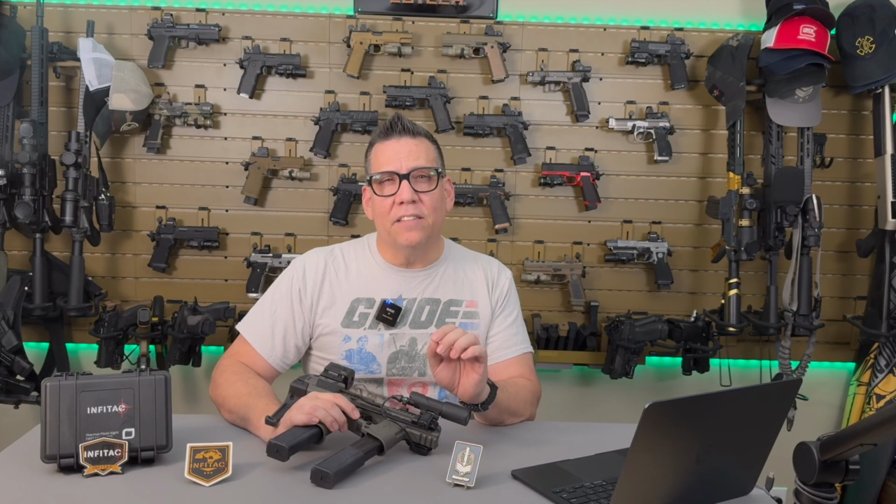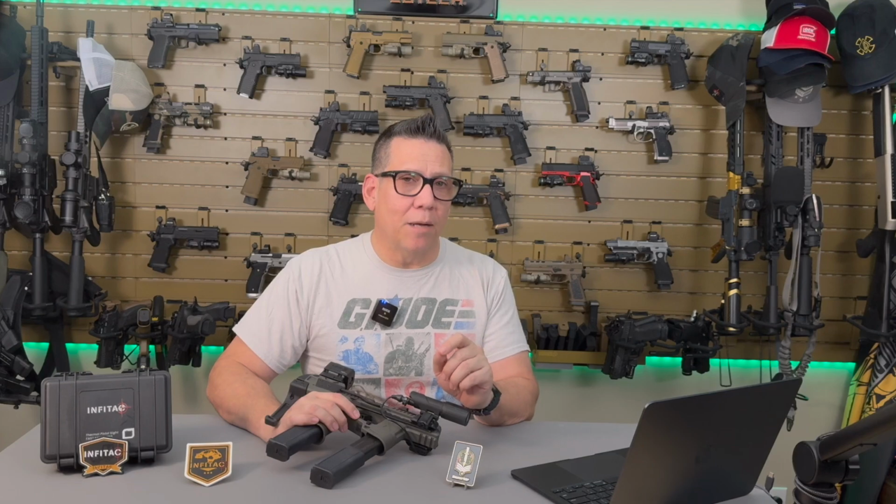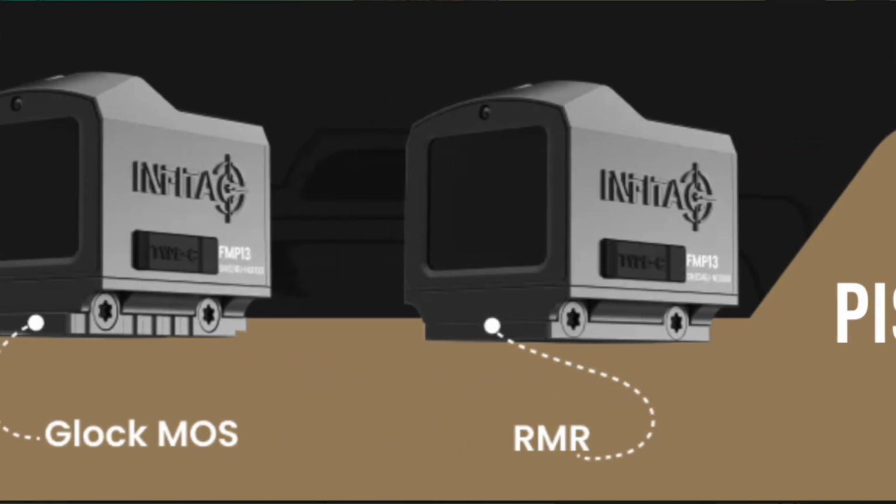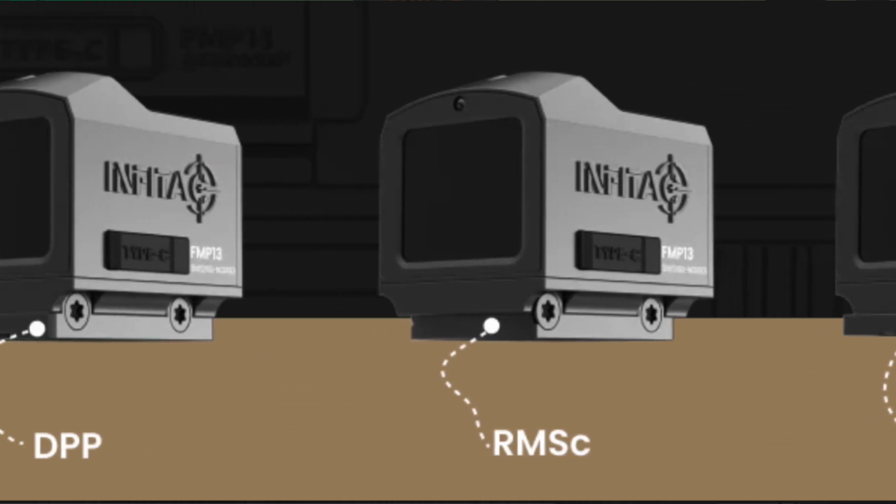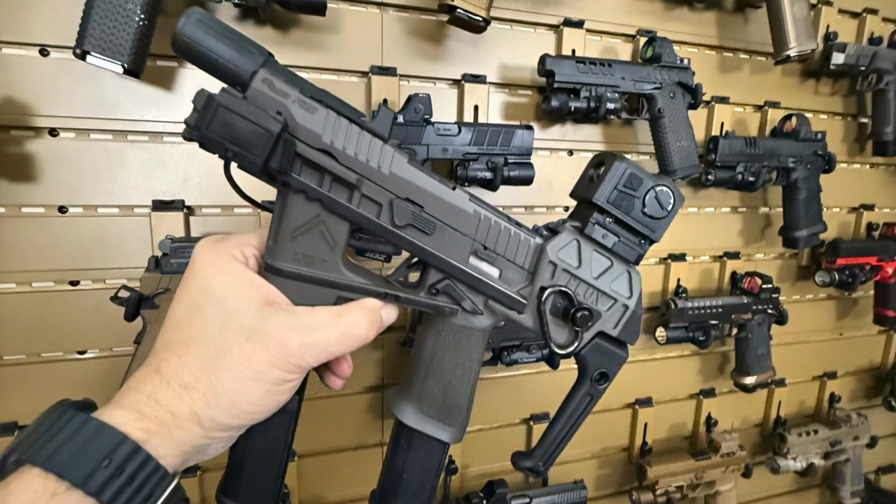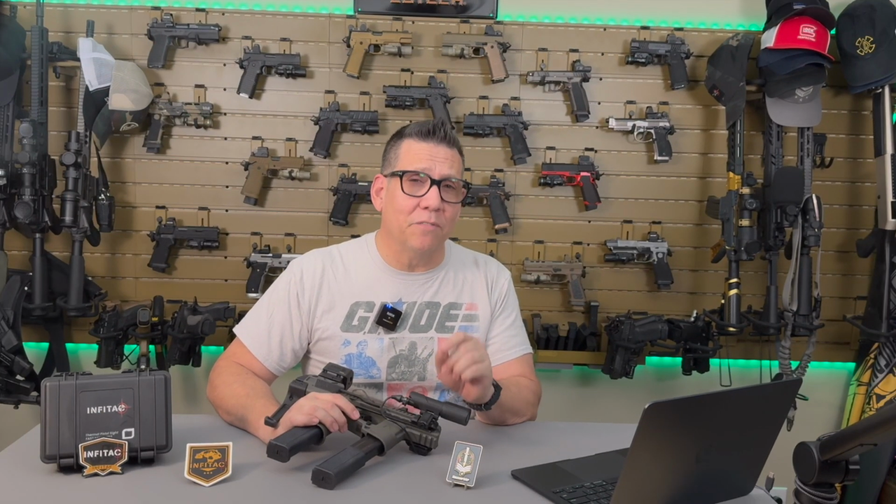Now, one of the things that really impressed me about this sight is how versatile it is in terms of mounting options. Infitac didn't restrict this to 1 or 2 platforms. You've got multiple footprint options like RMR, RMSE, Delta Point Pro, and MOS. So whether you're running this on a pistol, like I did, well, kind of a pistol, the SIG P320 Legion Flux, or mounting on a rifle or subgun, you've got some flexibility.